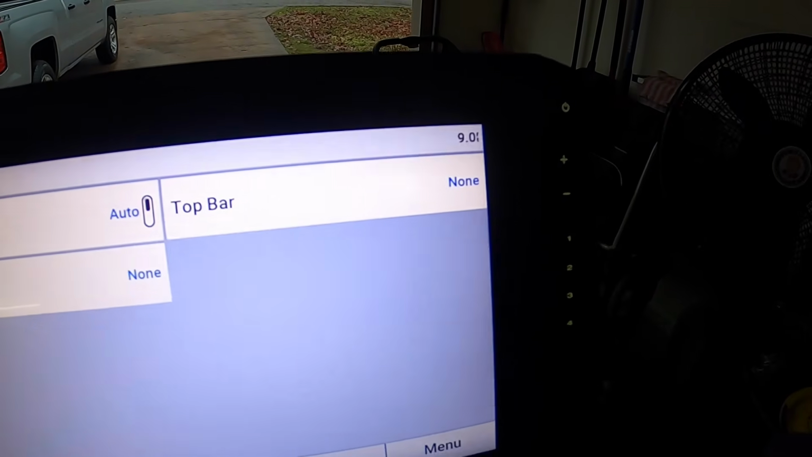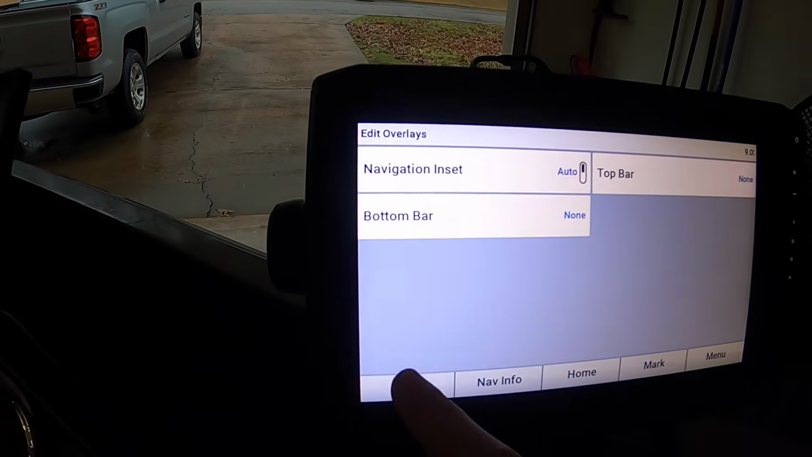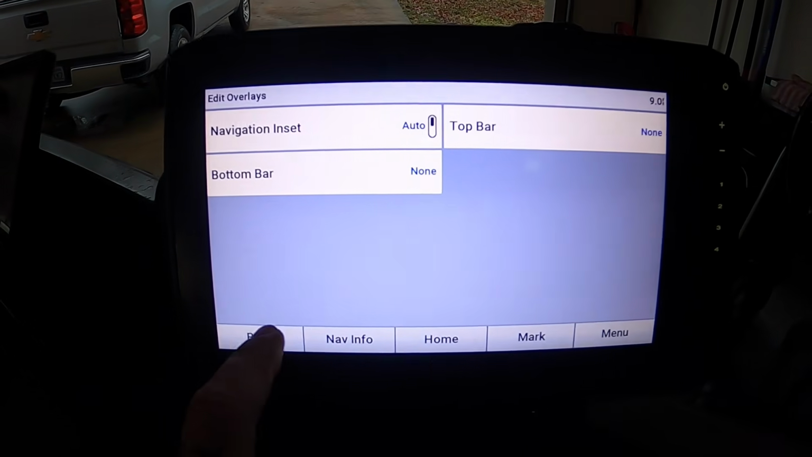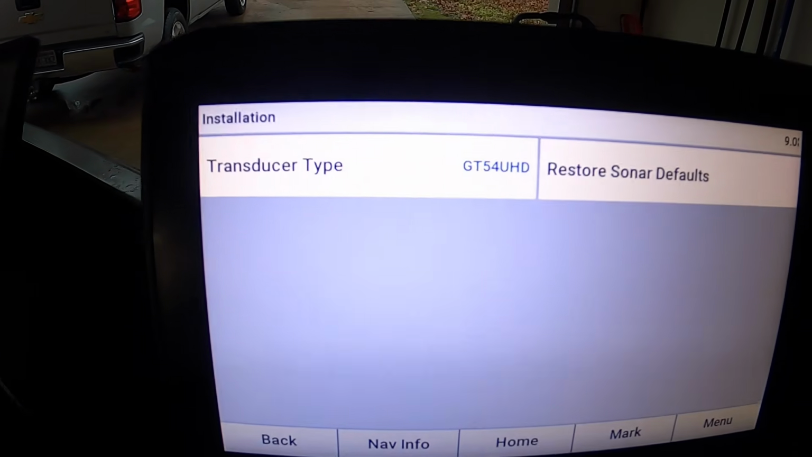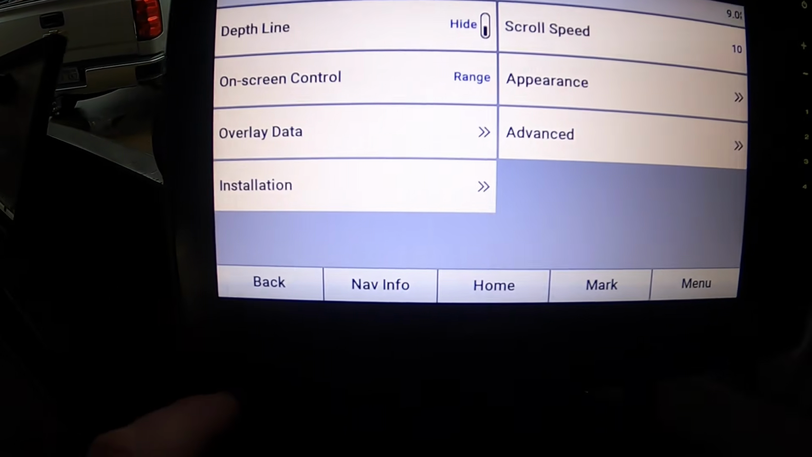My edit overlays, there's nothing on top bar. Navigation inset is on auto. Bottom bar, none. I'm just trying to make sure I'm going through everything so you guys can see everything here. Installation, so there's my transducer, GT54 UHD. That's basically it, guys. You guys have seen it all.